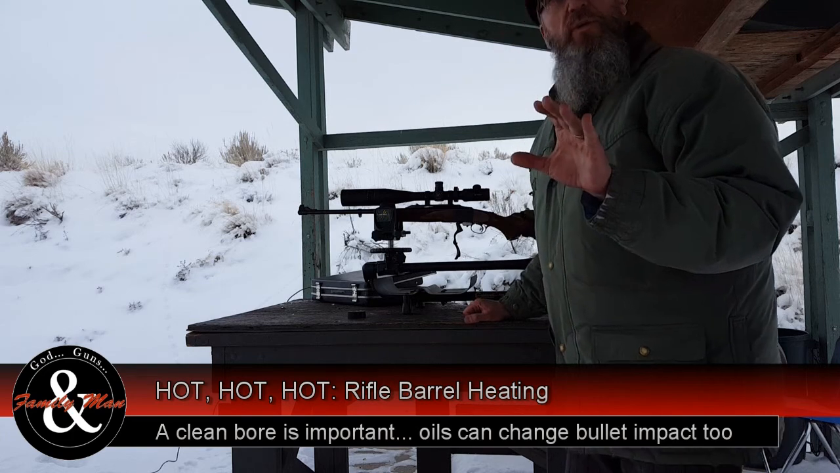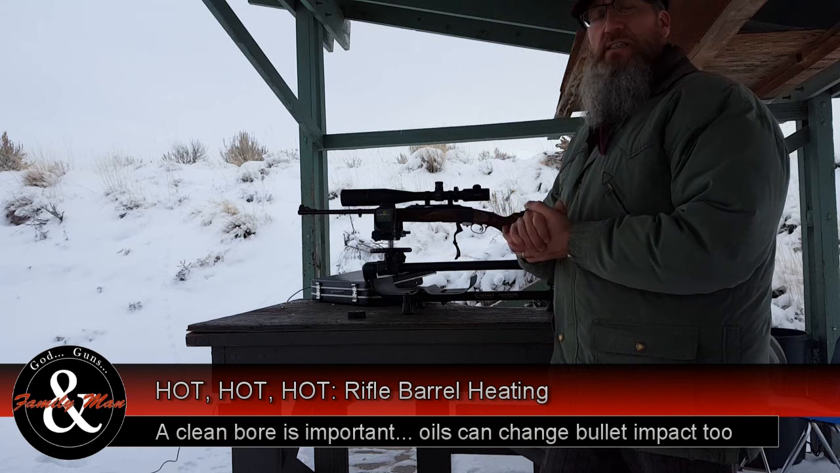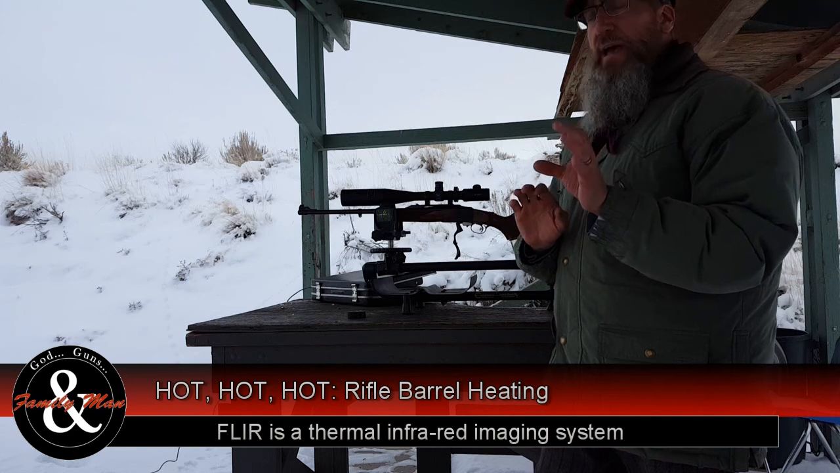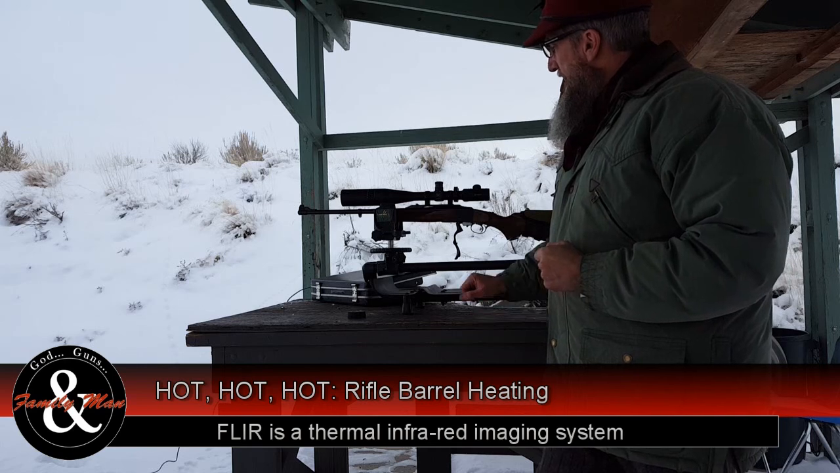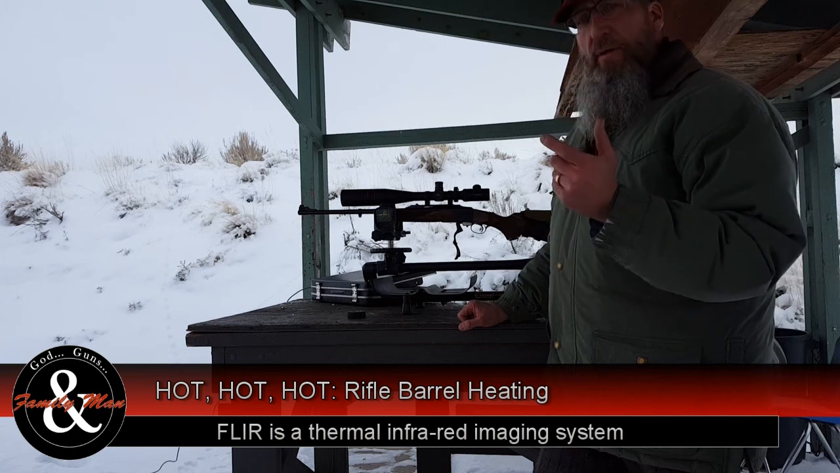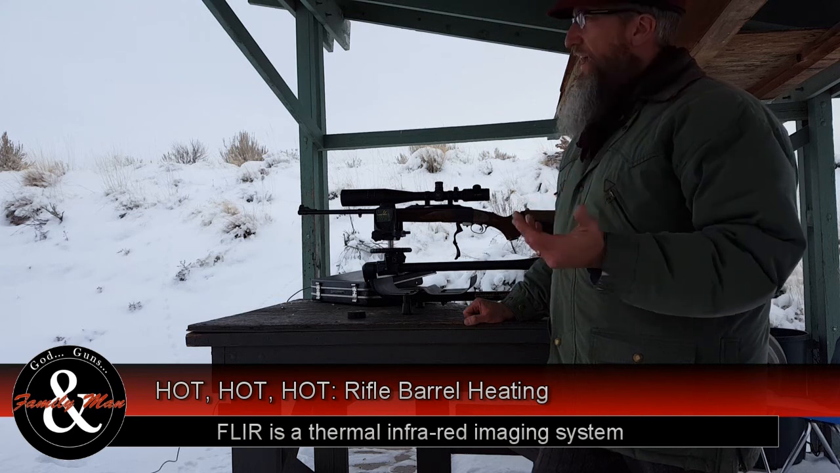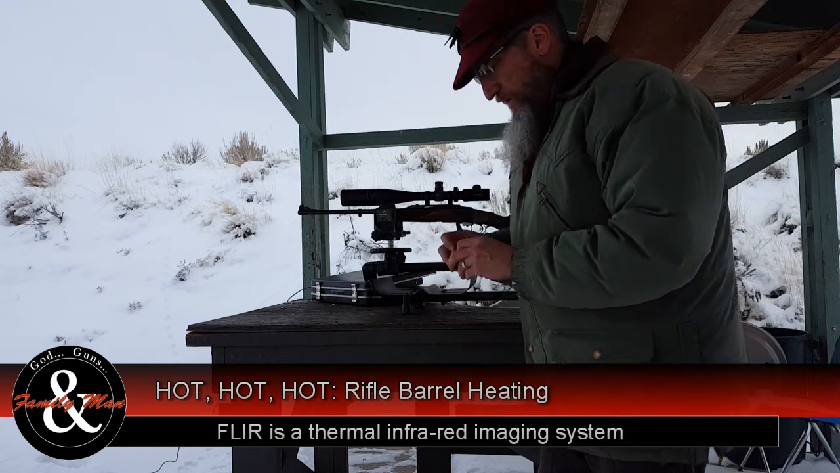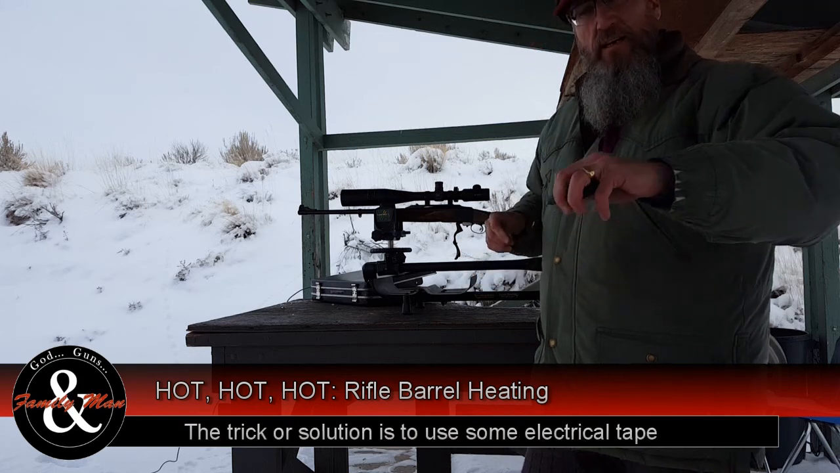Before we get started with the FLIR, I need to talk a little bit about how that system works. It's a thermal system, and one problem with trying to read the temperature of a barrel directly with a thermal system is that steel has a very, very low emissivity. Couple that with the glossy blued finish on this, and it's going to be really difficult to get an accurate reading of how the barrel is warming up. But we can use an object with high emissivity, such as electrical tape.